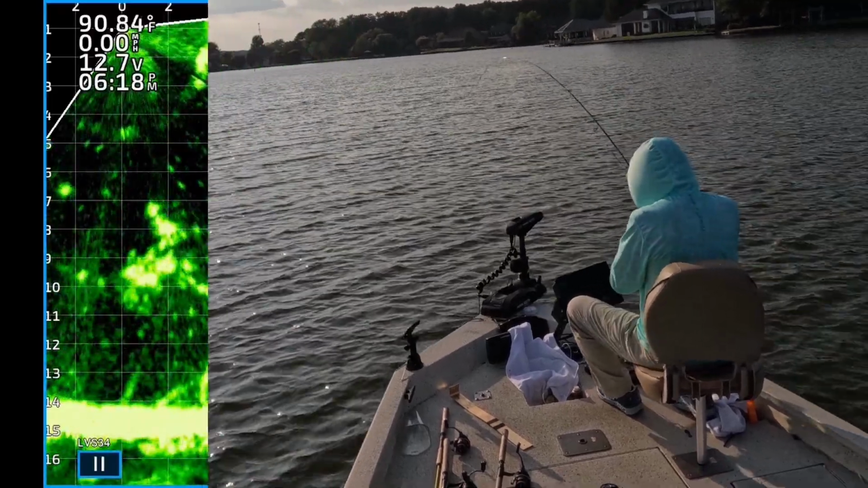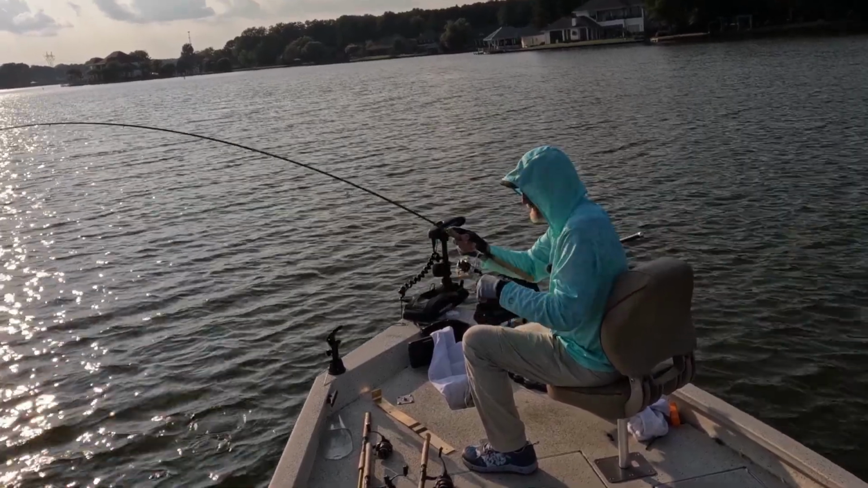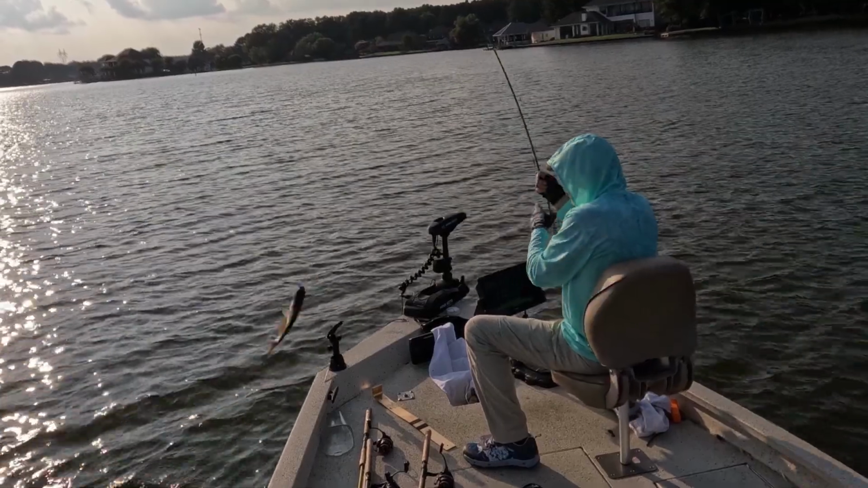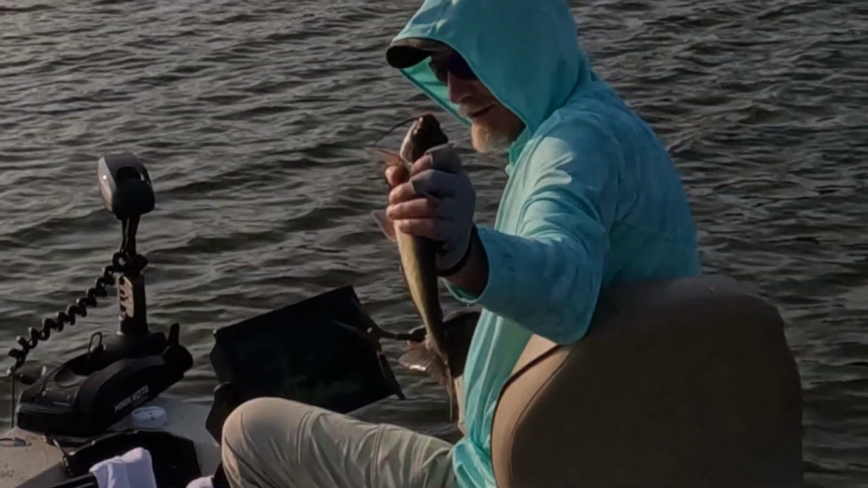Came up and got it right under the boat. Oh, it's a catfish. Yeah, that's a catfish. Shoot. Channel cat.